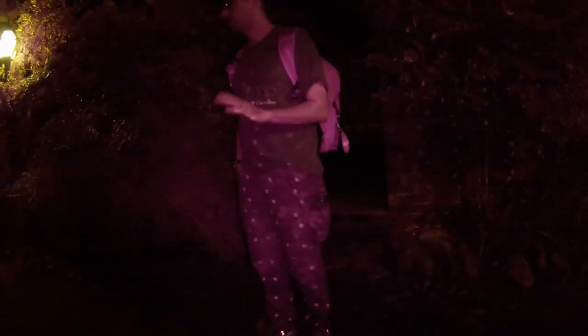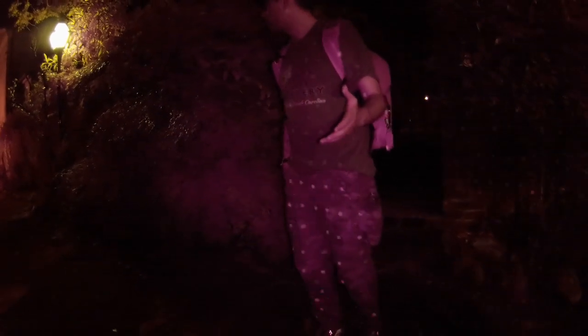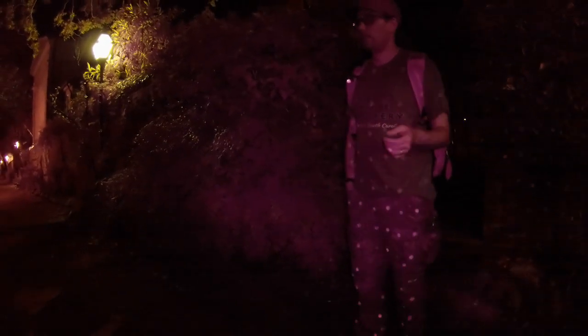So there have been a lot of duels down here. Some say that Andrew Jackson had a duel down here. They say you could find gunshot bullet wounds and bullet holes in the walls. That's probably part of the reason why there's so much ivy and foliage down here, so you don't have to search for them. They don't want people doing that. But again, kind of a weird space.